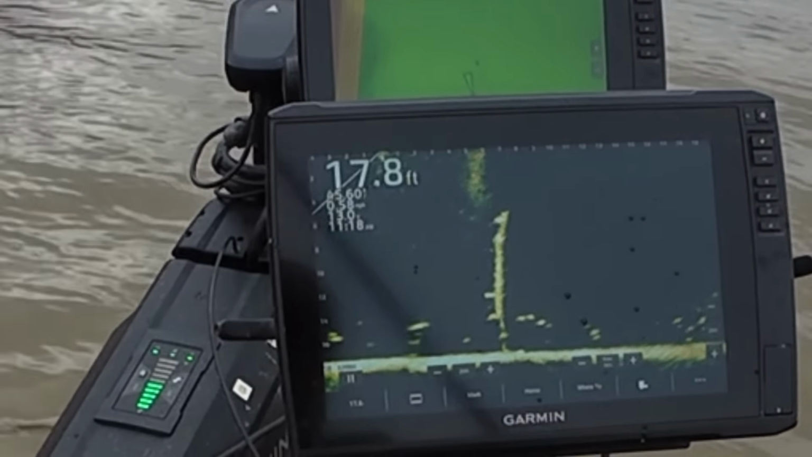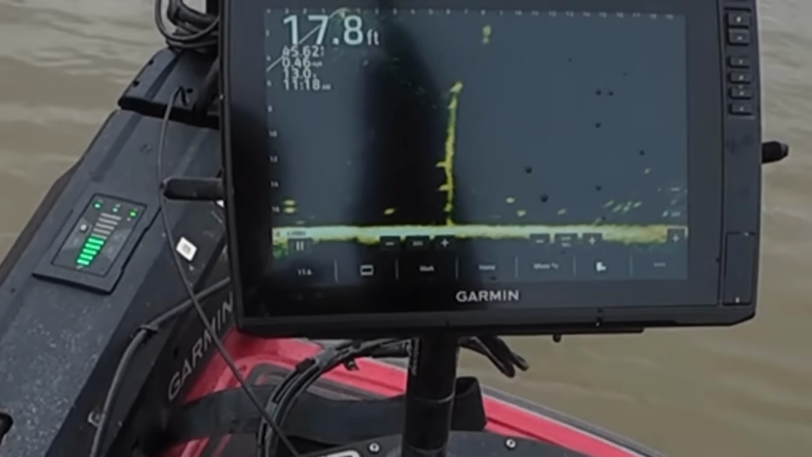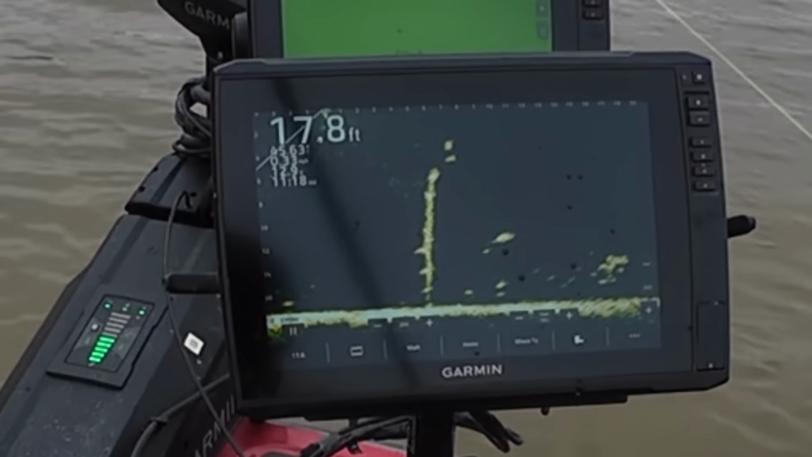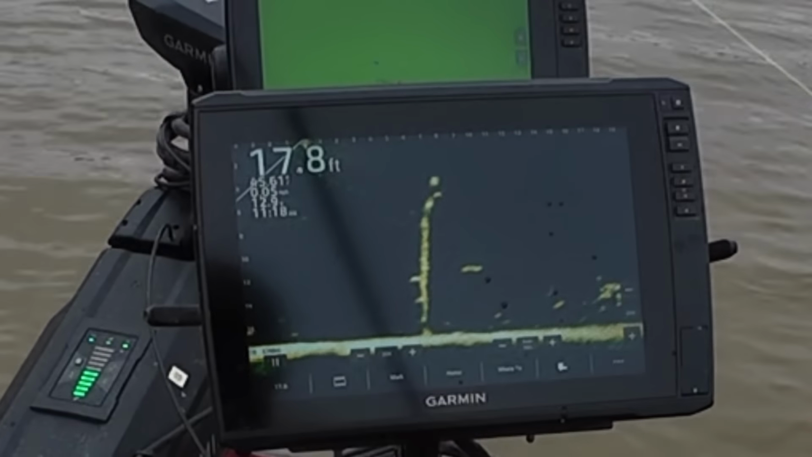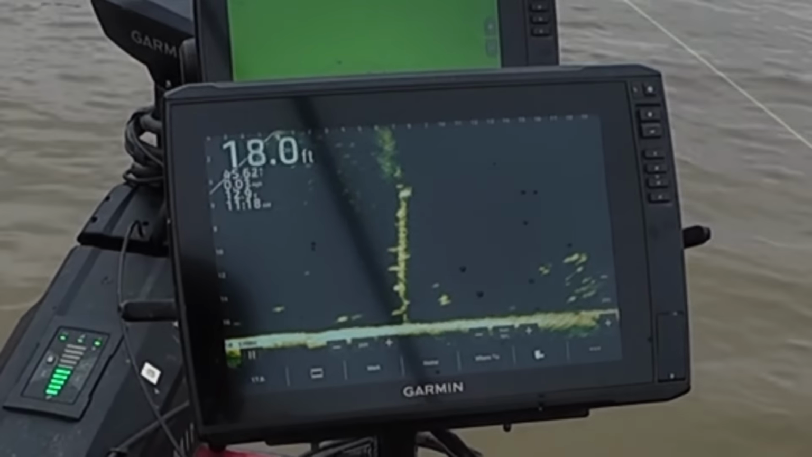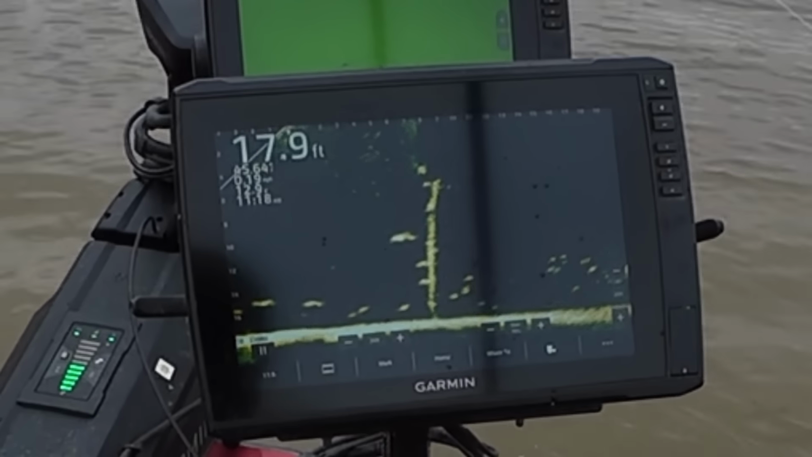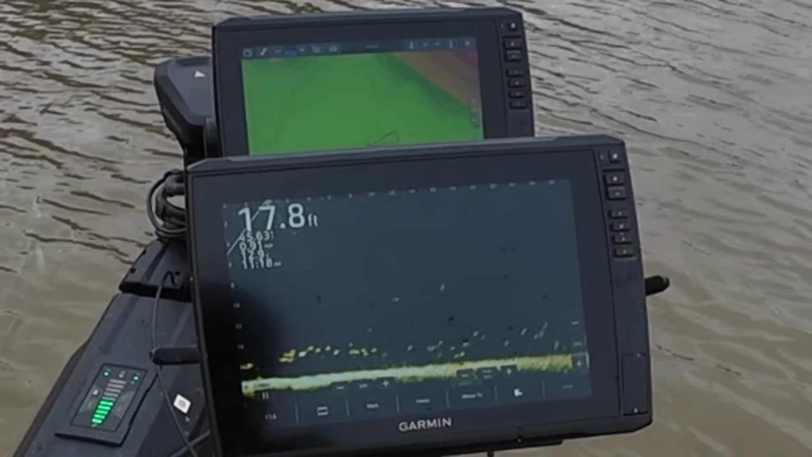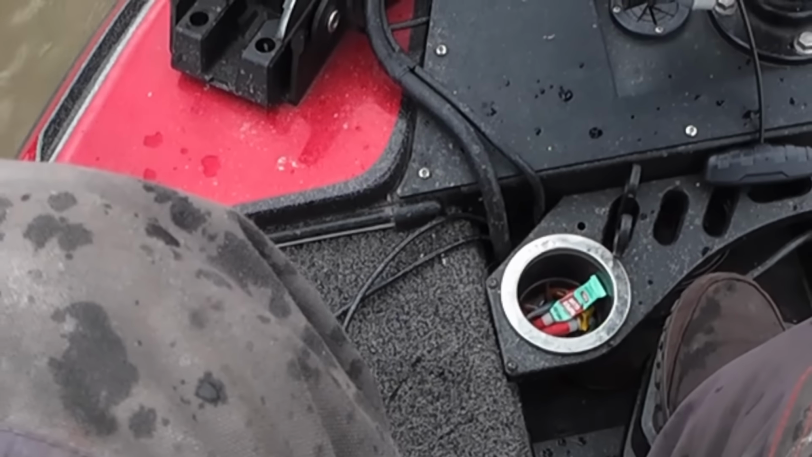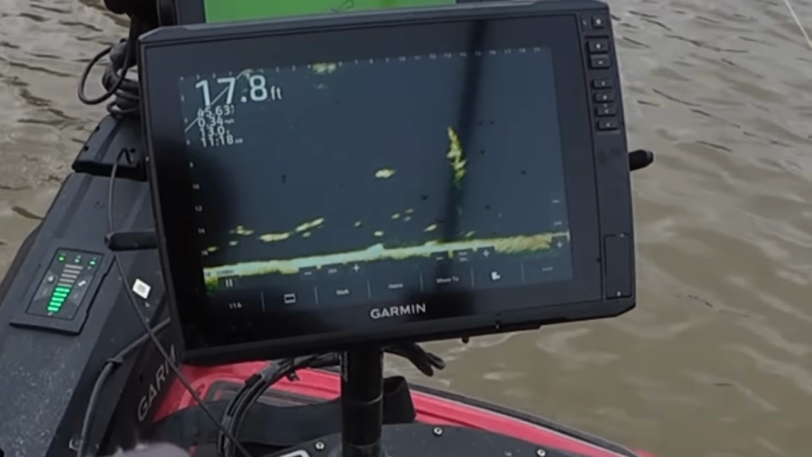Got one sitting right on top of this piece of timber. He's only about 6 foot deep. So let's back it up, pull the rod back. Push it out a little bit. See if I can get his attention. Oh, he spooked. Here we go, look at that tree. And I got a good roamer in between me and the tree. Let's try that roamer first, he looks pretty good.